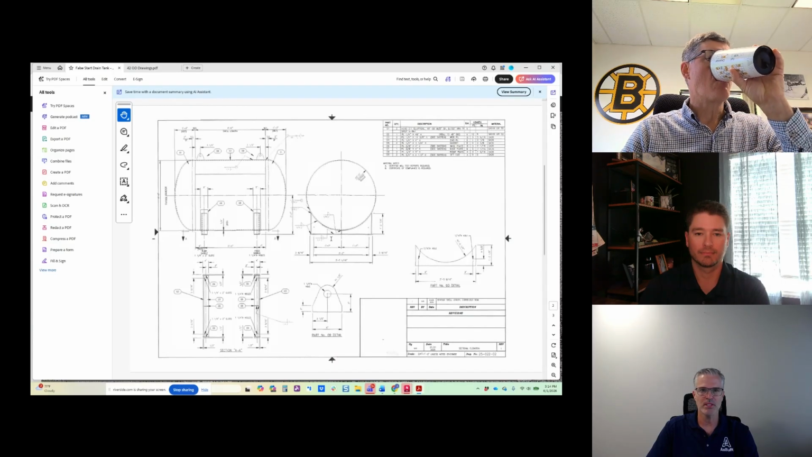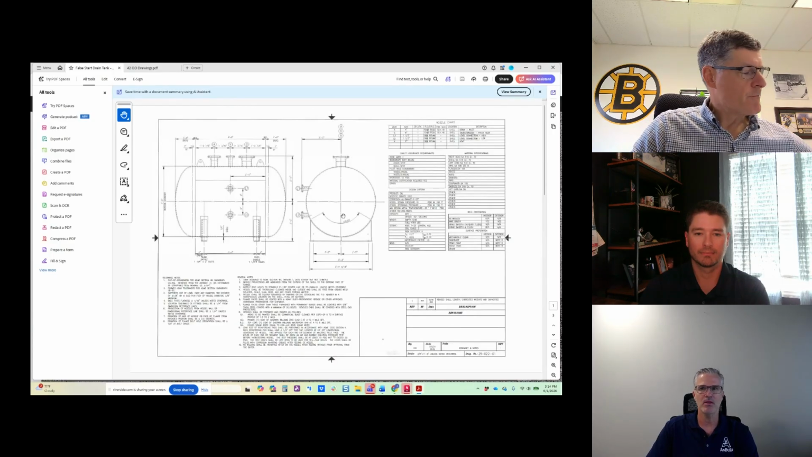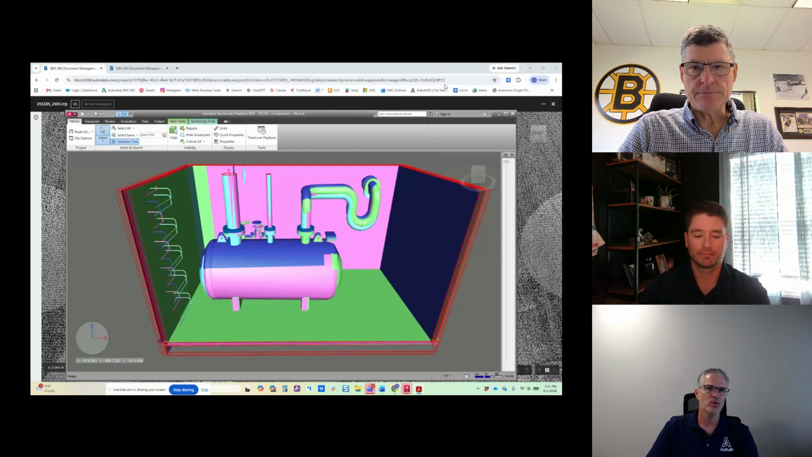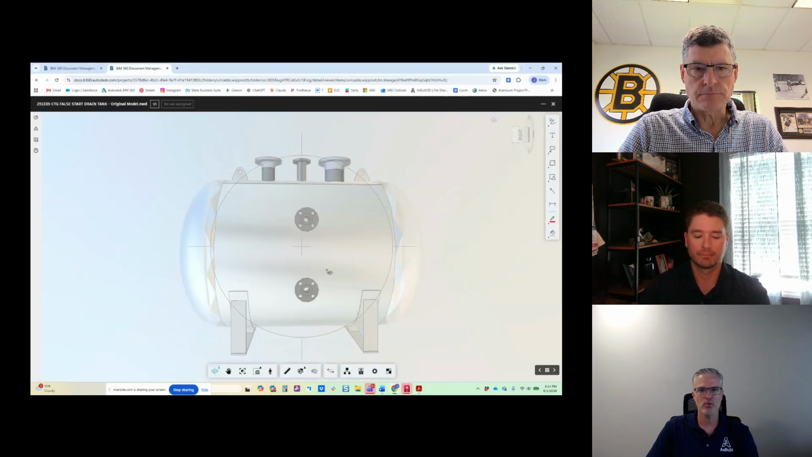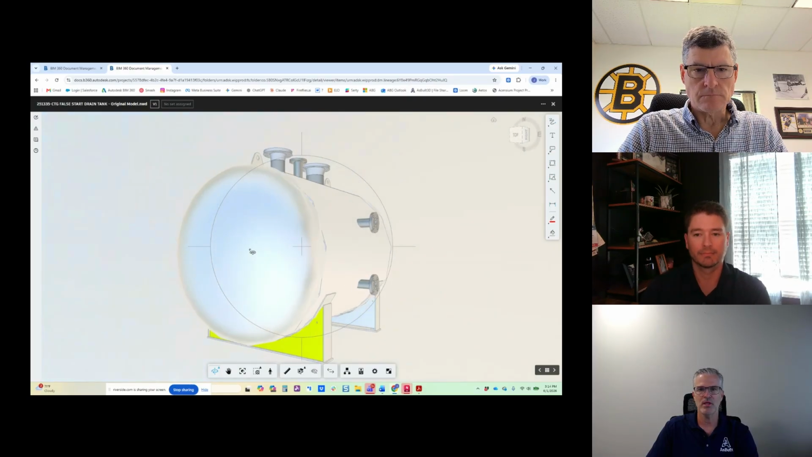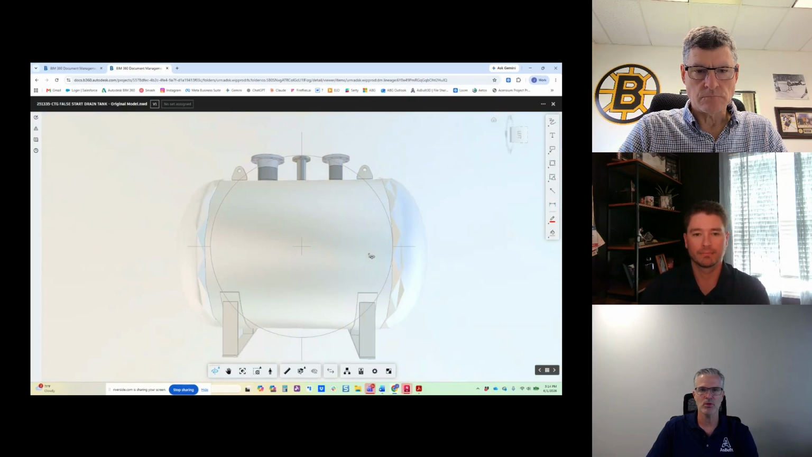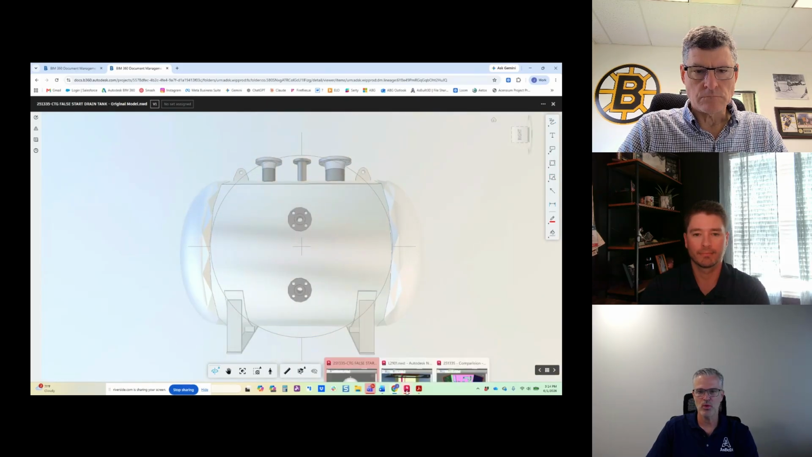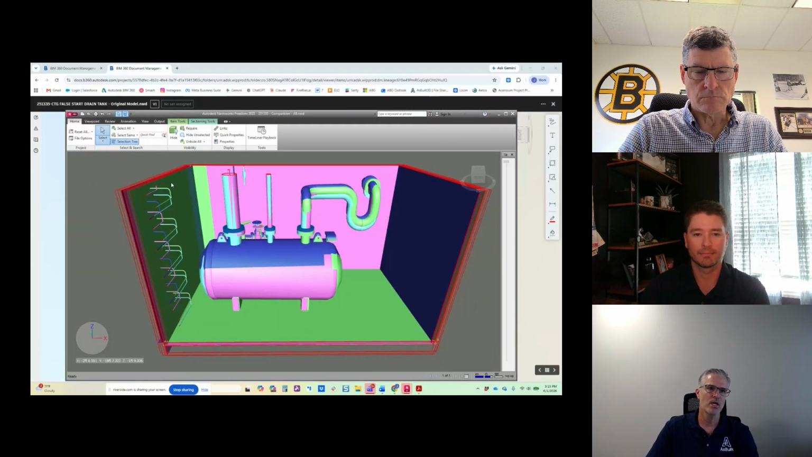The first thing that we did after receiving these drawings was convert that into a 3D model of the tank. So now that we have the tank model based on the drawings, we go back to the original here, and we wanted to lay that into the 3D model.